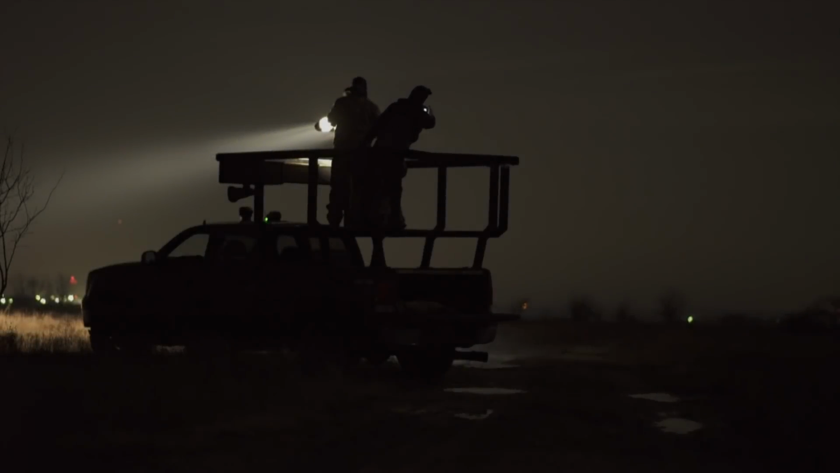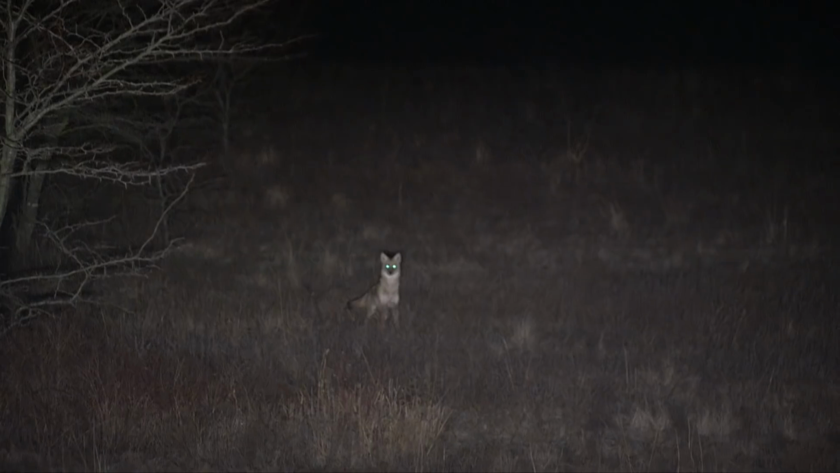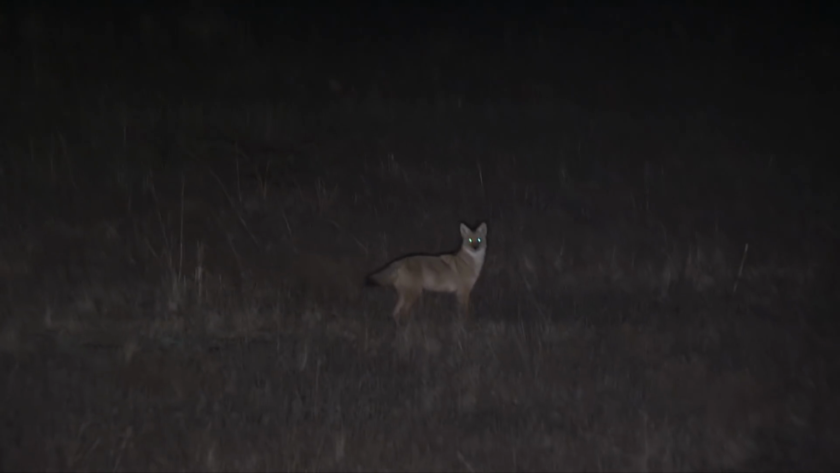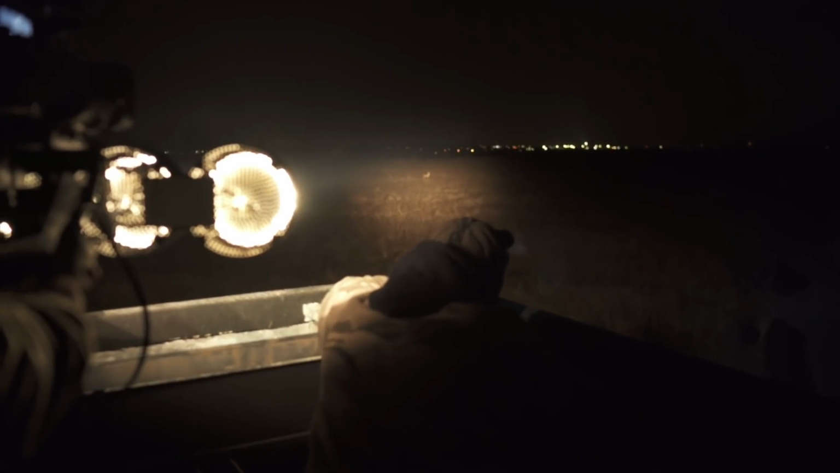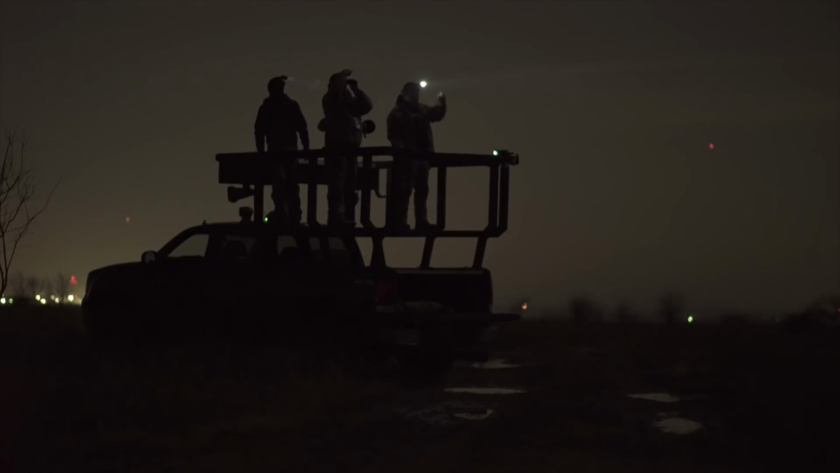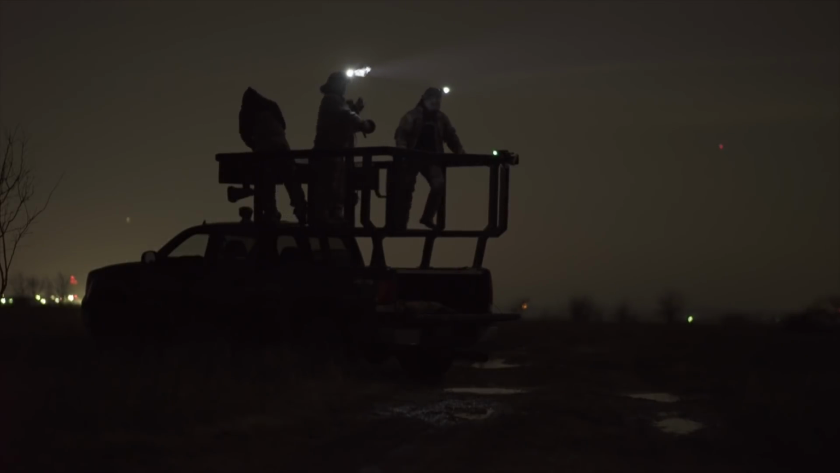The only thing that changes from one place or state to another is the level of conditioning or pressure from lights certain coyotes in certain areas will experience in their lifetime. Some states, like Texas, are more likely to put more light pressure on coyotes simply due to being a more popular night hunting state, compared to other states that may not even allow night hunting with lights at all.